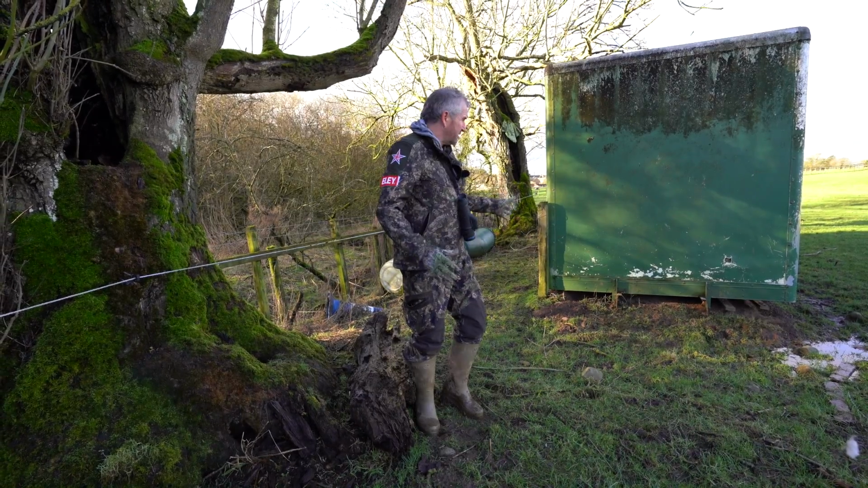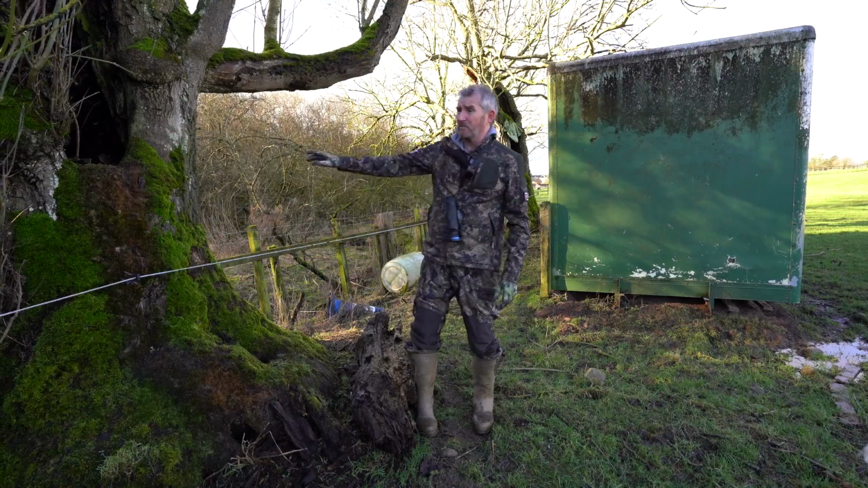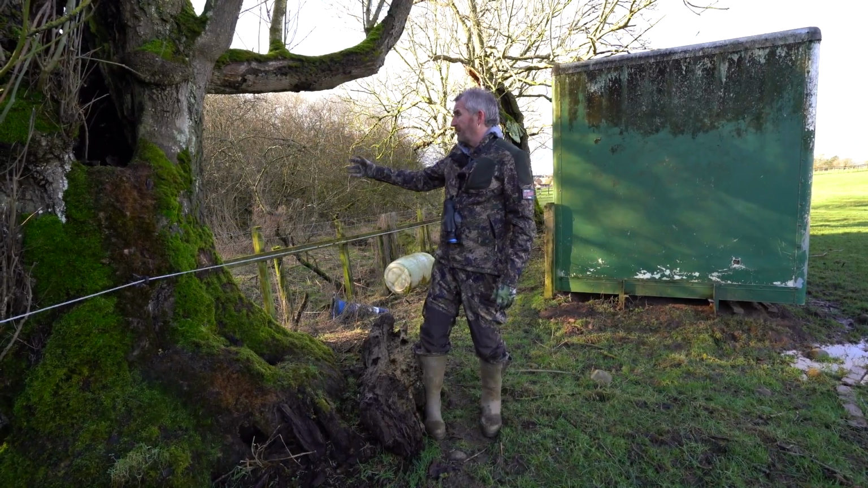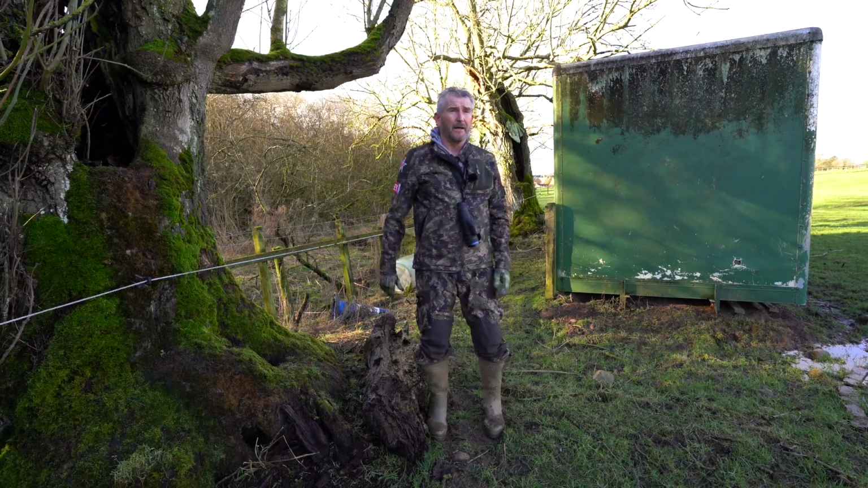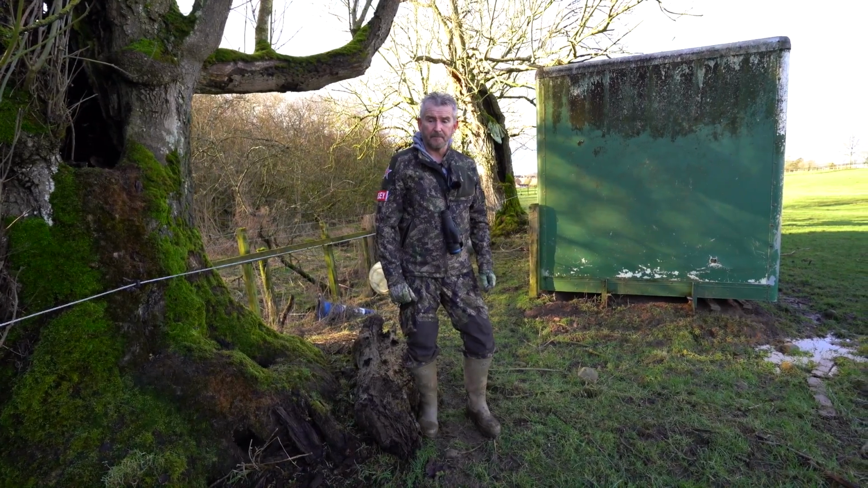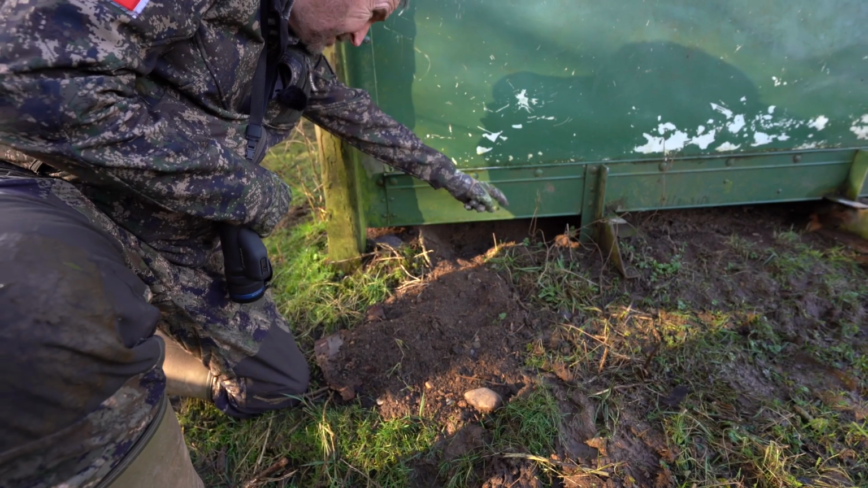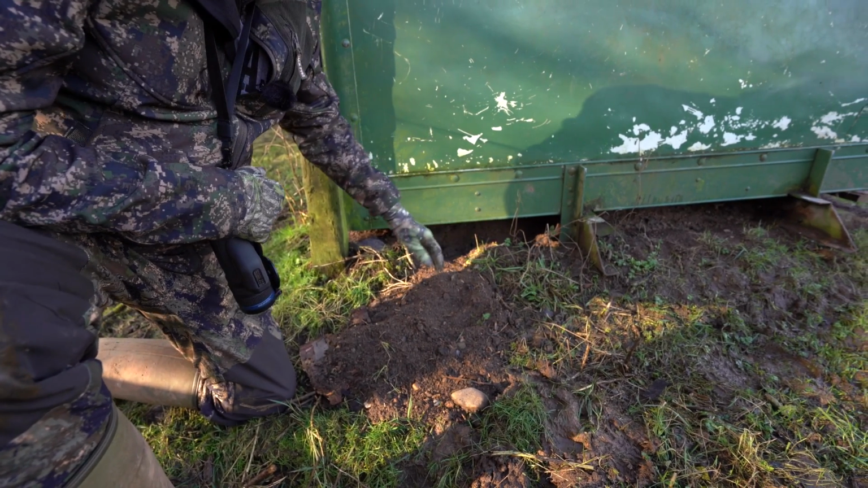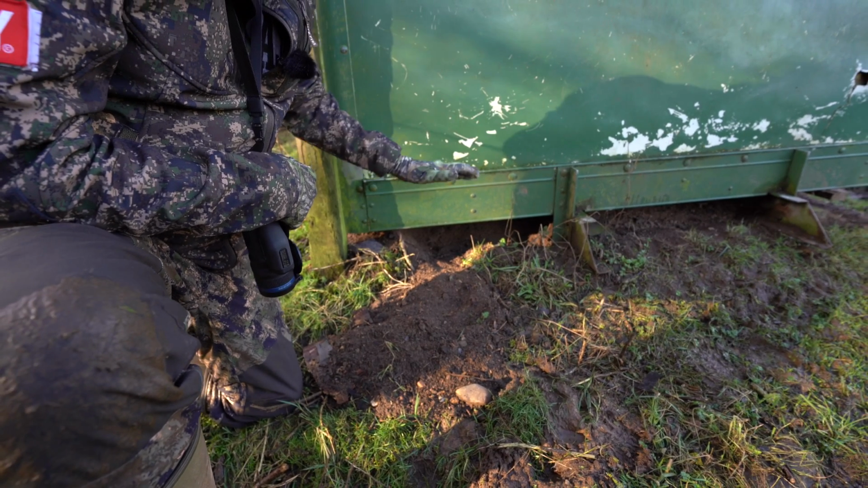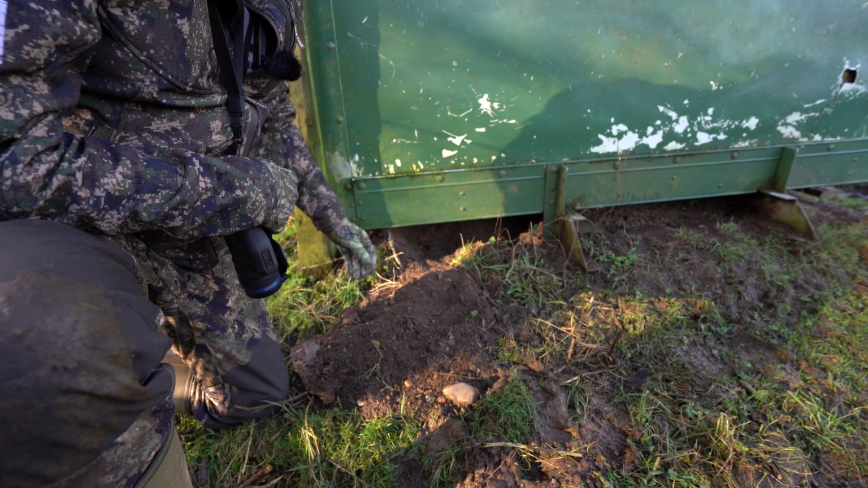But these are two definite areas where they're into, and they come from this woods here. Now this wood here is a little bit flooded, so they'll not be spending too much time in there. So hopefully they're going to come in this way, and we'll be taking care of those tonight. As you can see, they're coming here. You see all the fresh diggings here, and as you look right in the corner, you can see where they're burrowing down. I'm going to say it's not going to be long before this probably subsides and drops in, so another reason we've got to keep on top of it.